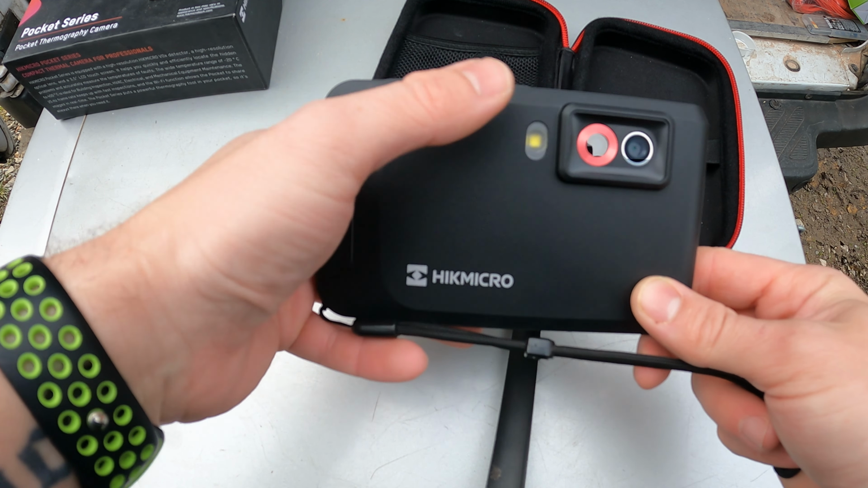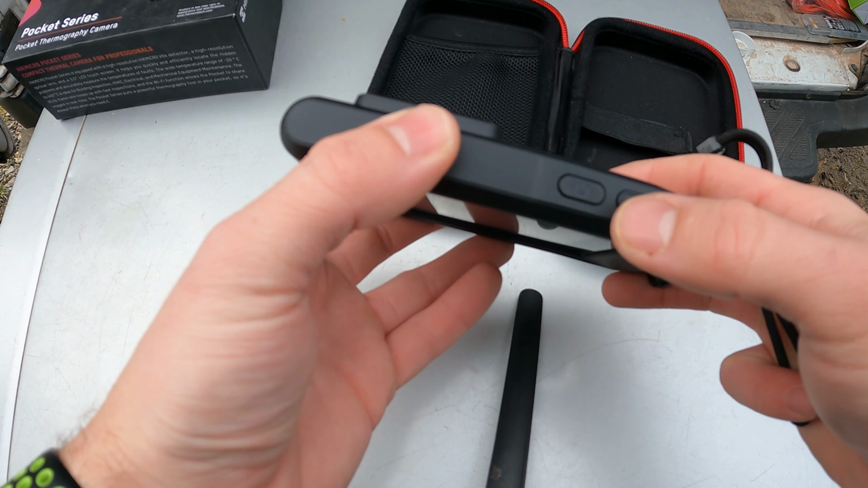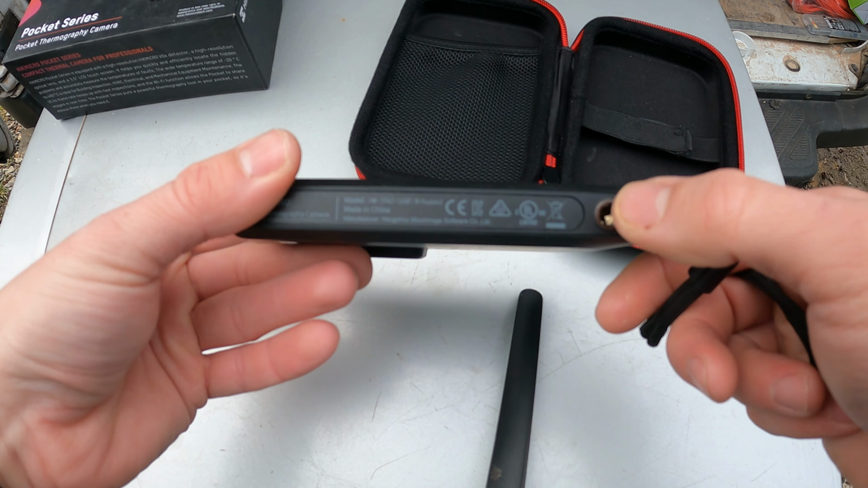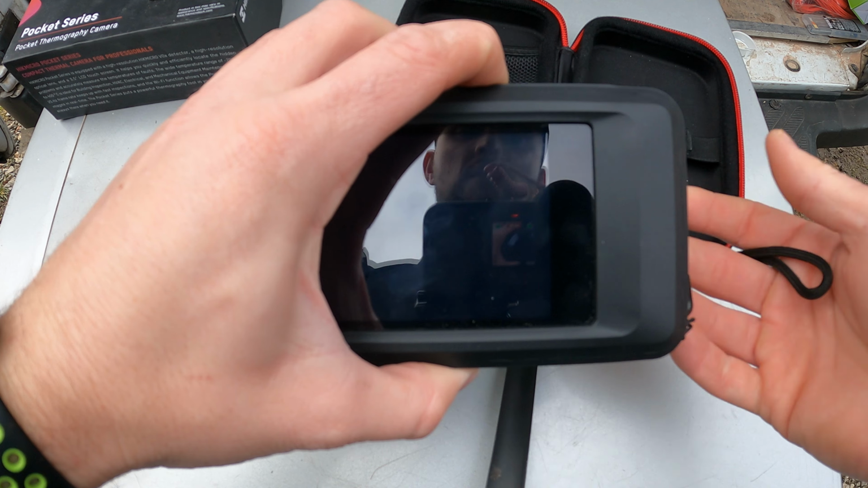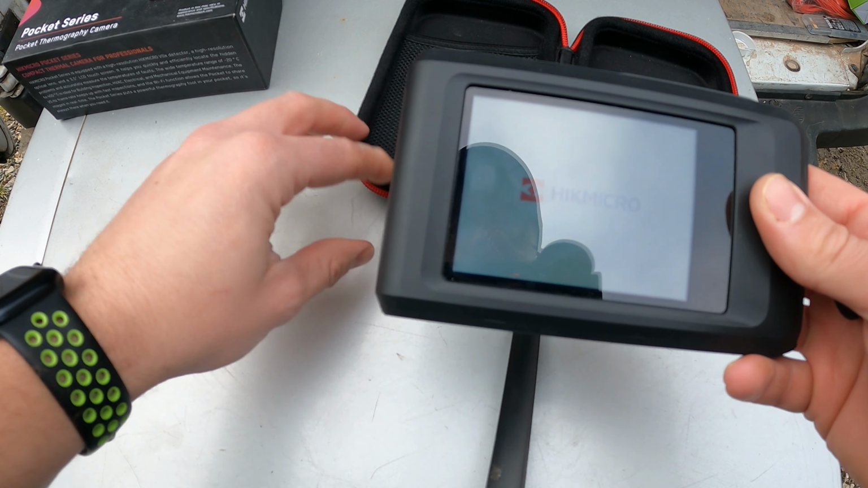HIKMICRO Pocket 2. It's got a flash there. It's got the power button and the photo button, so you can take photographs and download them to your phone or PC or whatever. And it's got a little thread there for a stand or a tripod or whatever you want to use it for. I don't think I'll need that, but yeah, let's turn it on, show you where we're at with that.